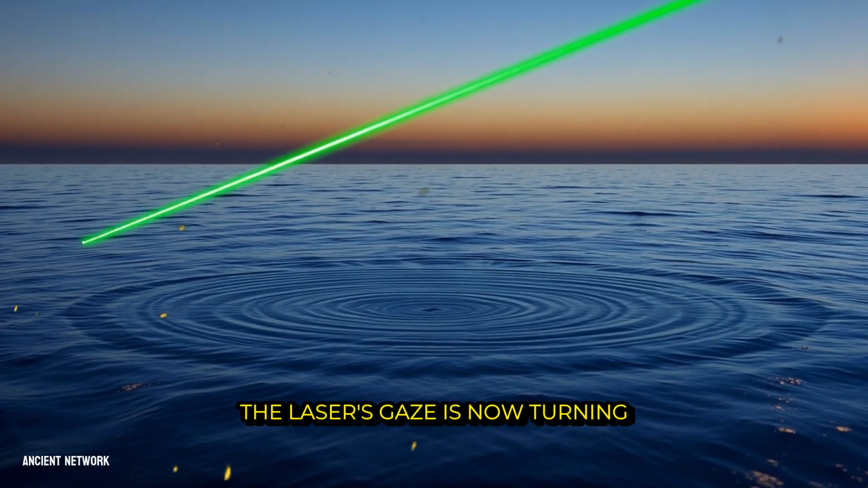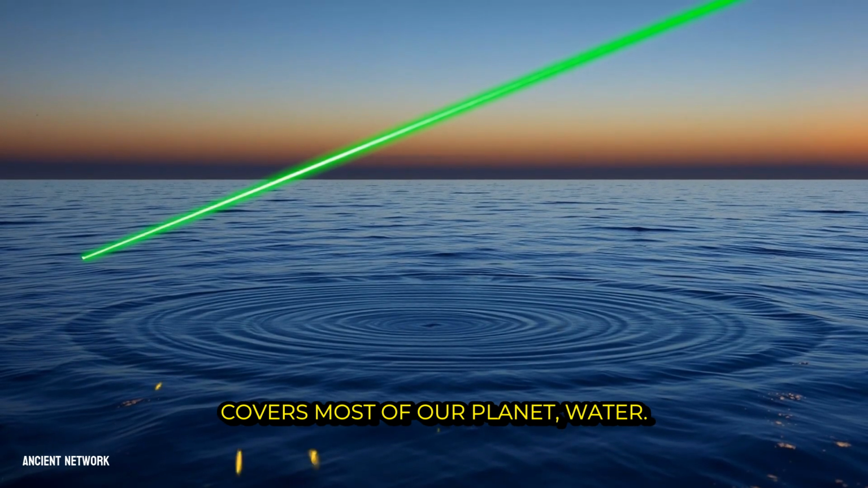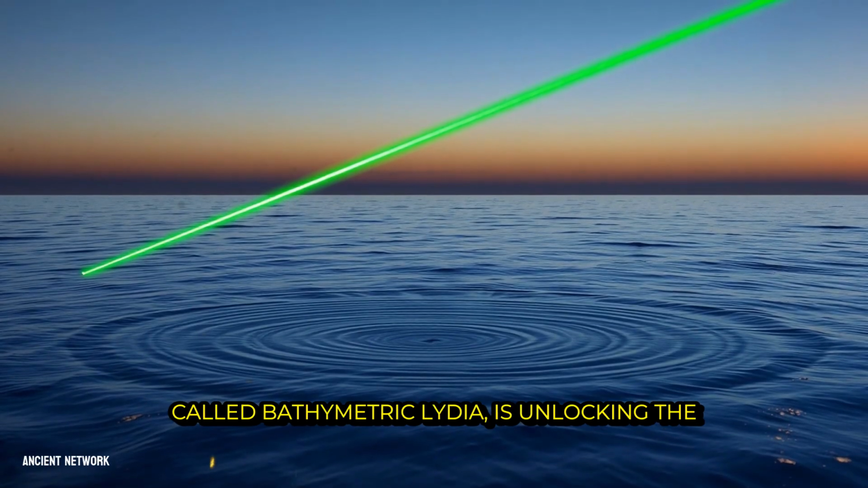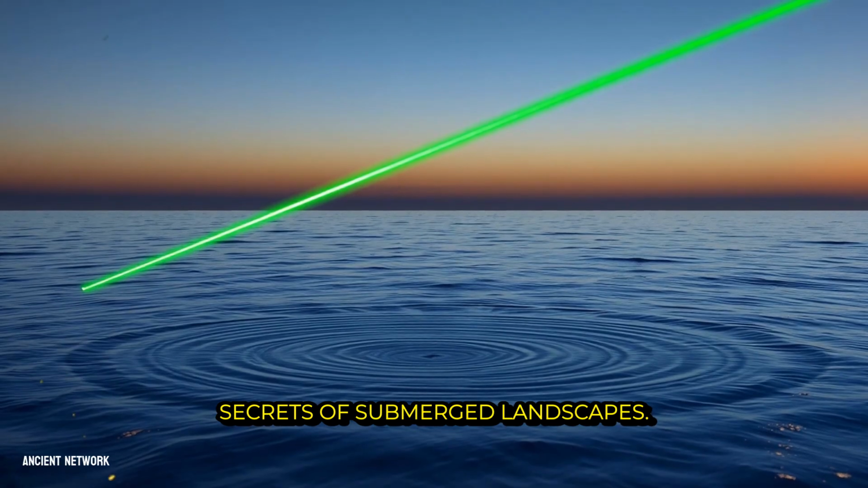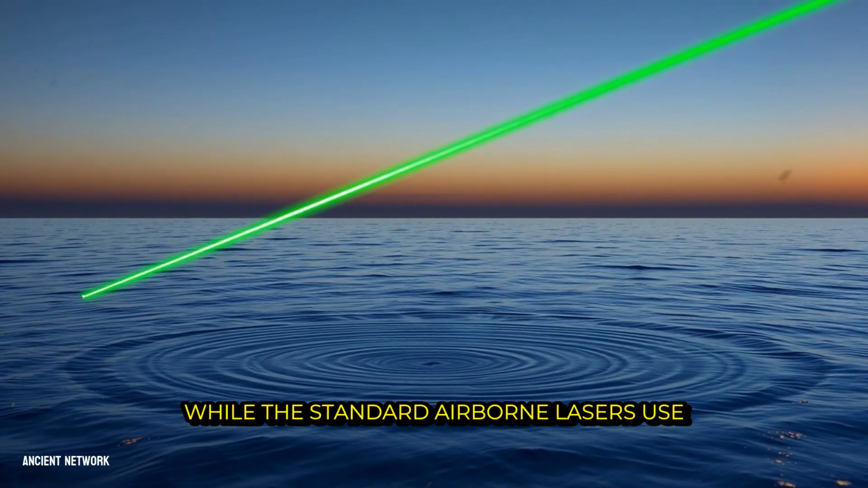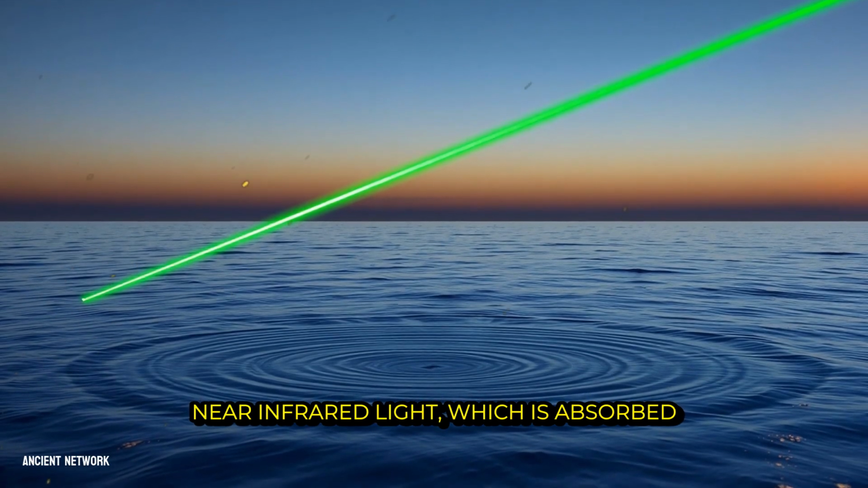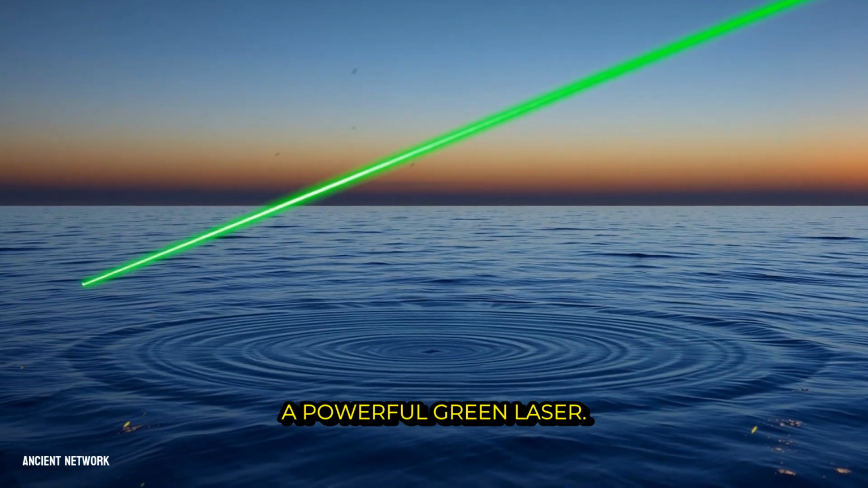The laser's gaze is now turning toward a new frontier, one that covers most of our planet: water. A specialized form of the technology, called Bathymetric LiDAR, is unlocking the secrets of submerged landscapes. While the standard airborne lasers use near-infrared light, which is absorbed by water, these advanced systems employ a powerful green laser.